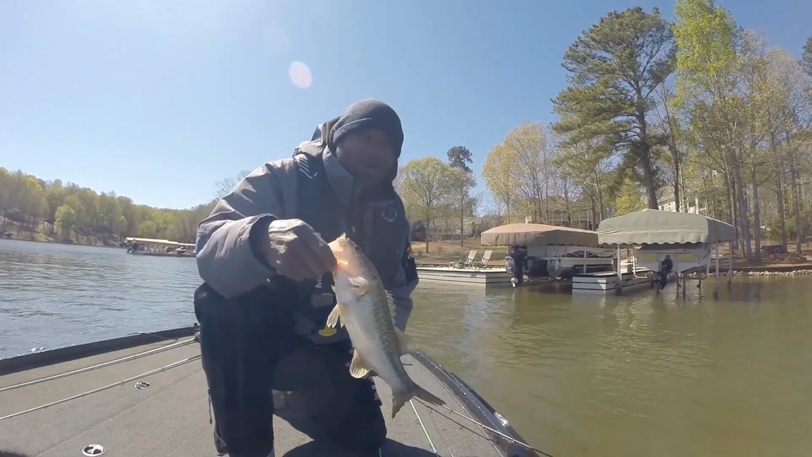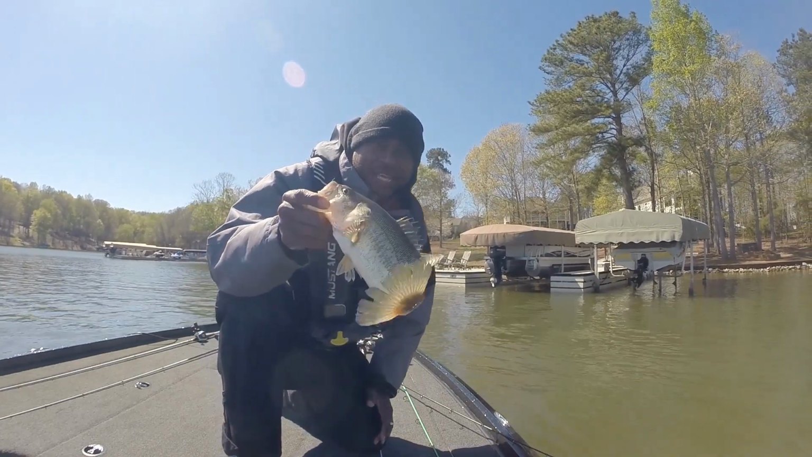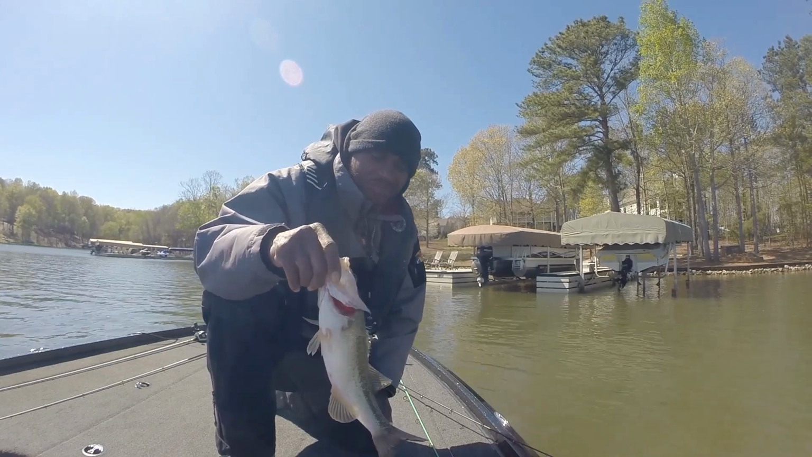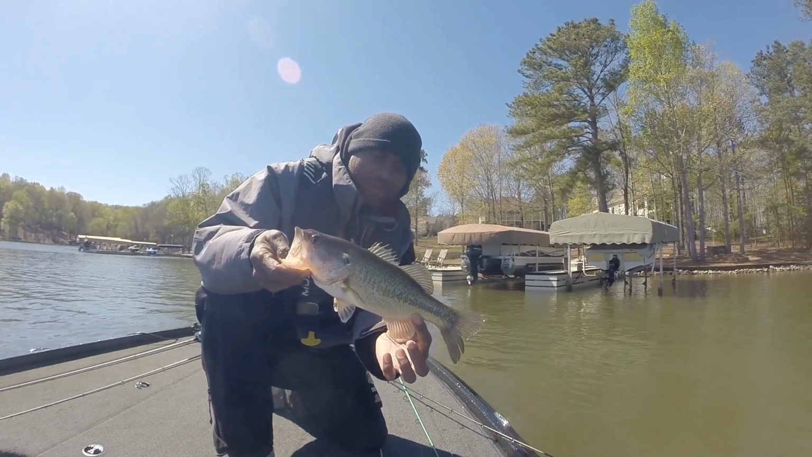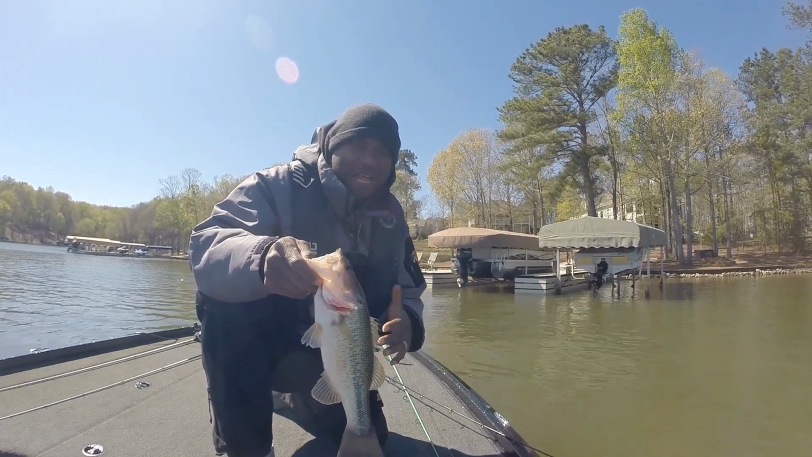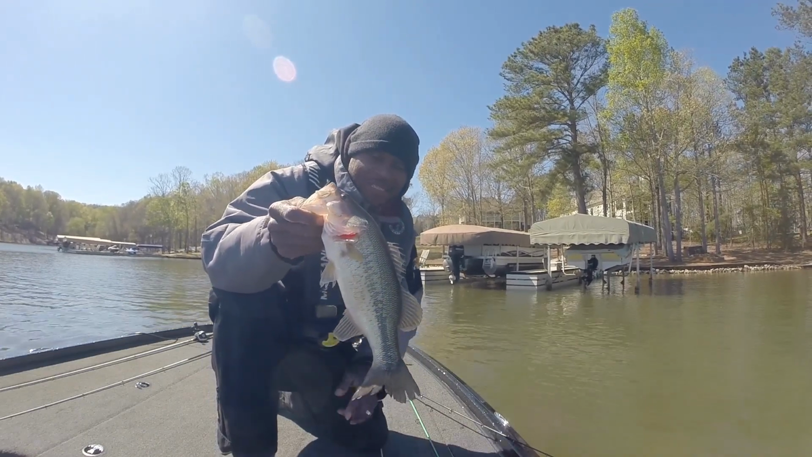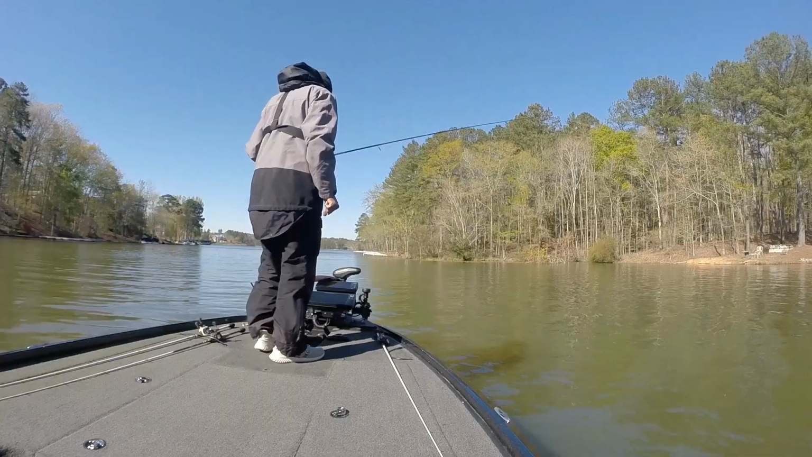All right, so what I did on that one is I was scanning with my side imaging and sonar, and I saw, I guess it looks like a tree or a brush pile or something down there. Turned around and just kind of moved around until I found it on the live imaging. It was kind of harder to find it this time, but once I did, those fish will bite. All right, there we go.